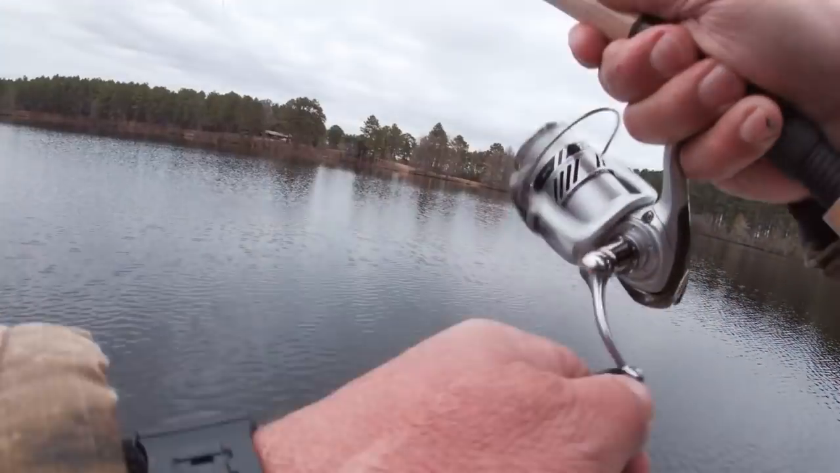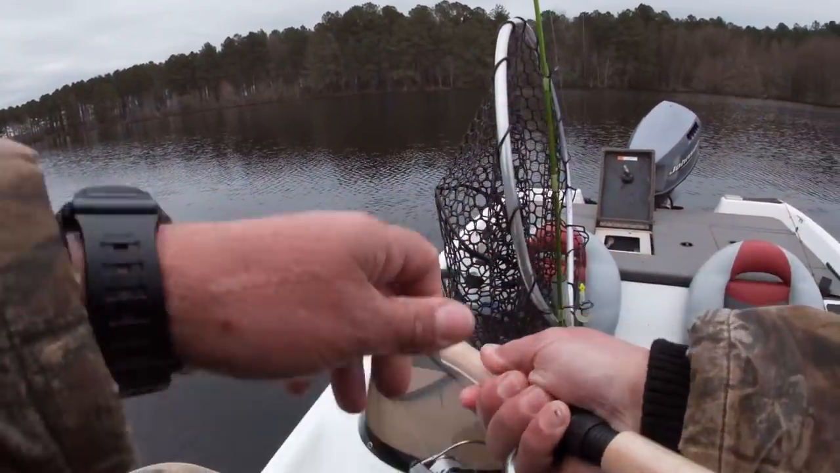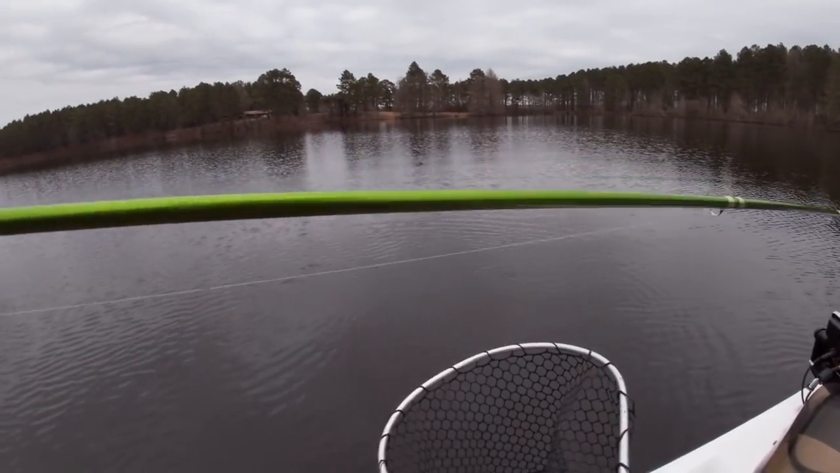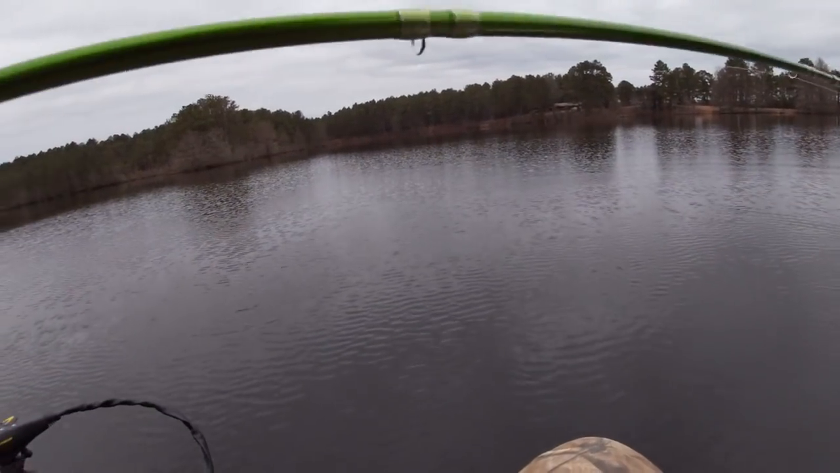Boom, right there he is. I saw him actually coming by. Good gracious, what a crappie, y'all. Oh, that is a good crappie right there. Let's hope we can get him back in.